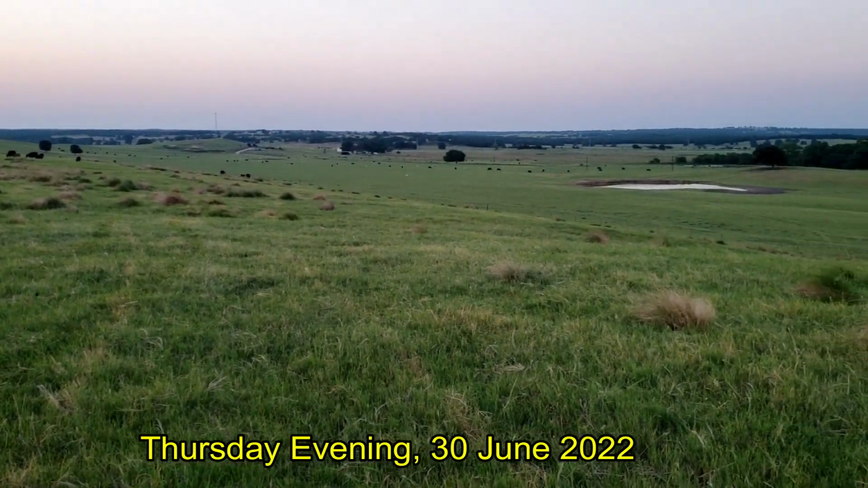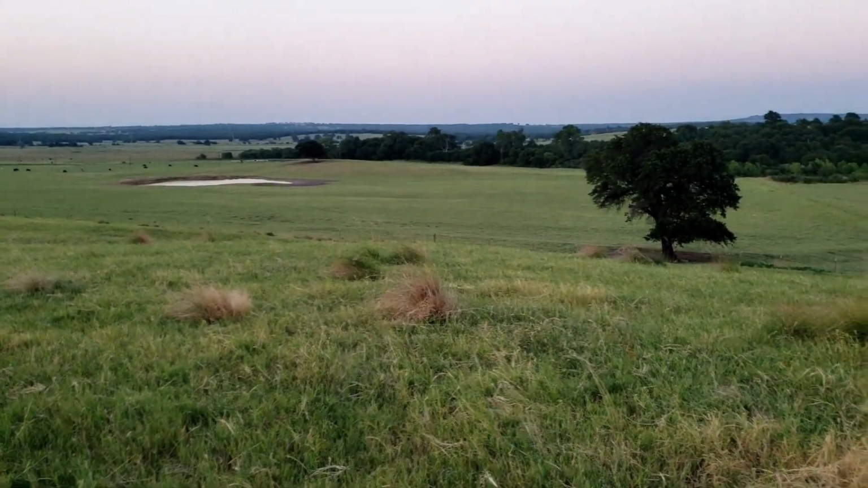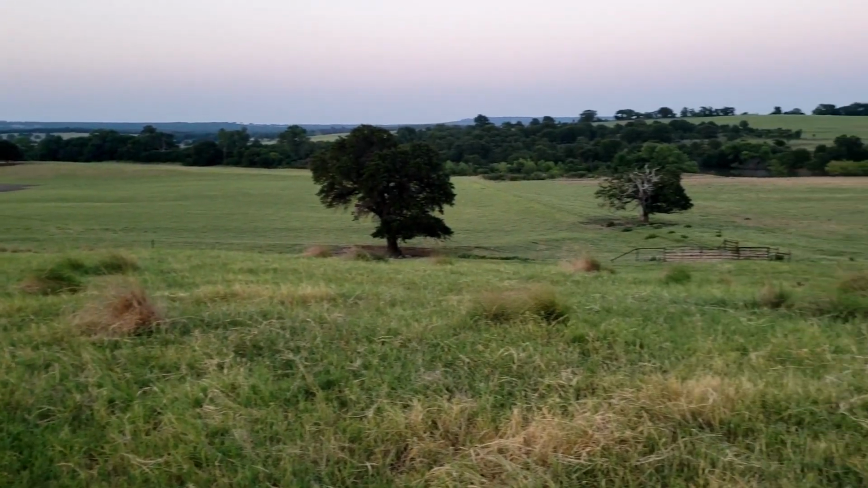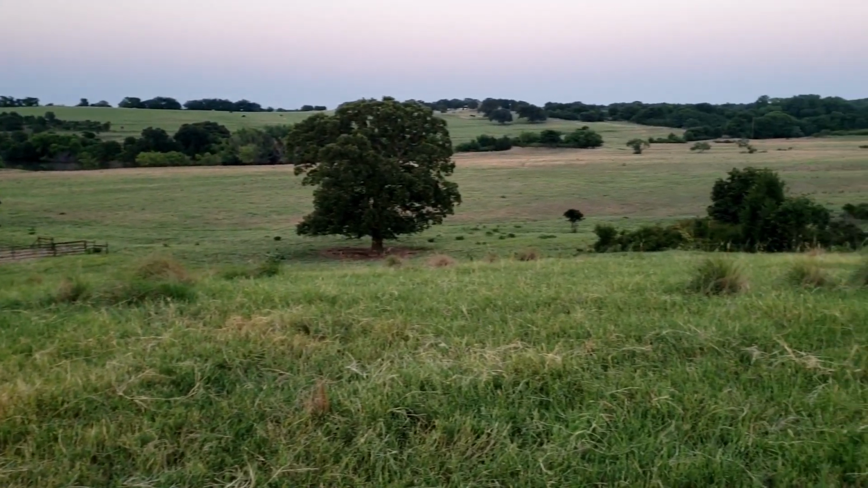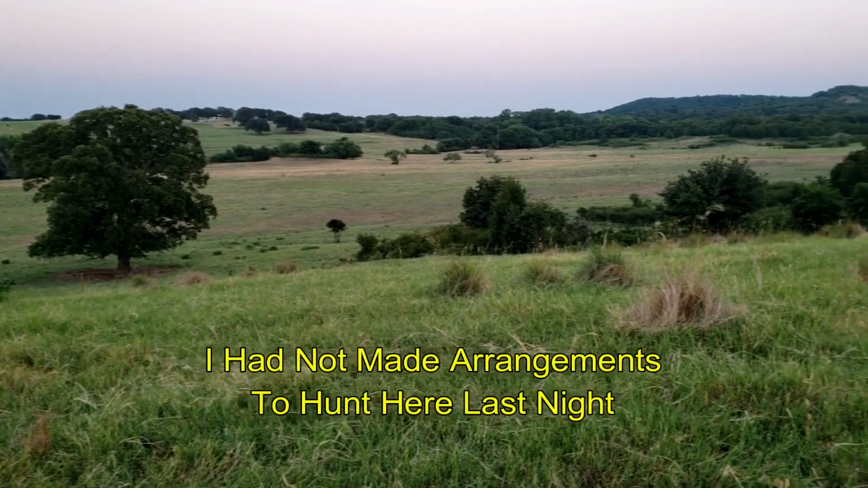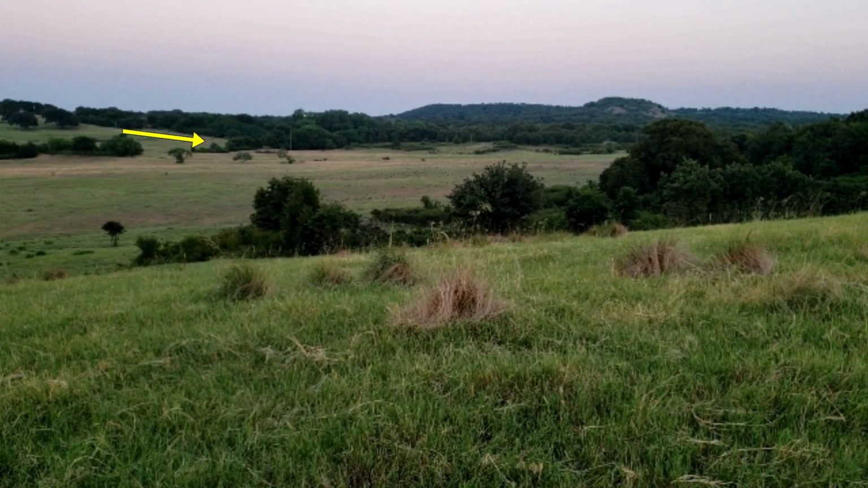The following evening, I'm set up on a ridgeline overlooking a low valley area. There where the tank is a hayfield that I've shot hogs in previously in the last couple of videos. In this direction, last night I saw hogs out in this field, and this evening they're going to come down the hill, cross over the low part of the valley, and head over into the trees on the opposite side, and eventually I'm going to engage the hogs out in the open where you see the oval.